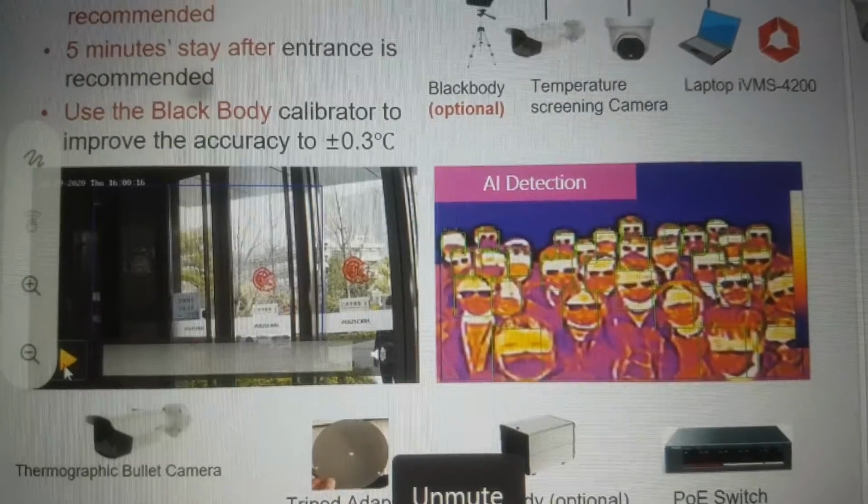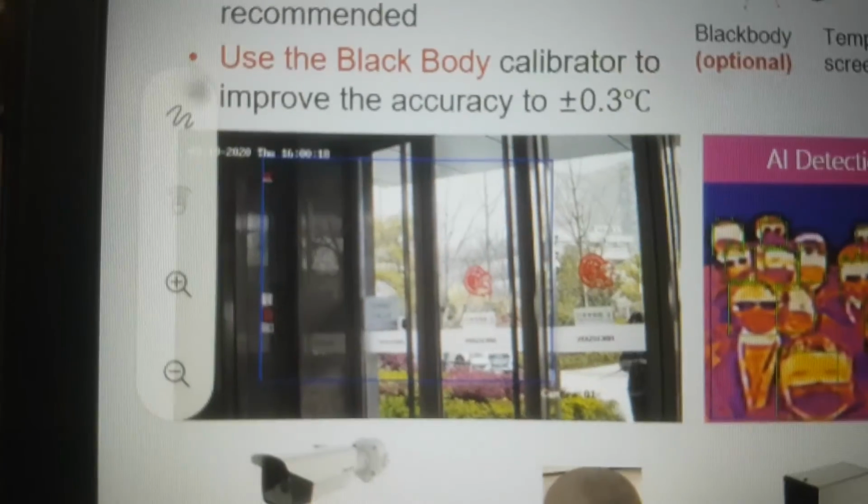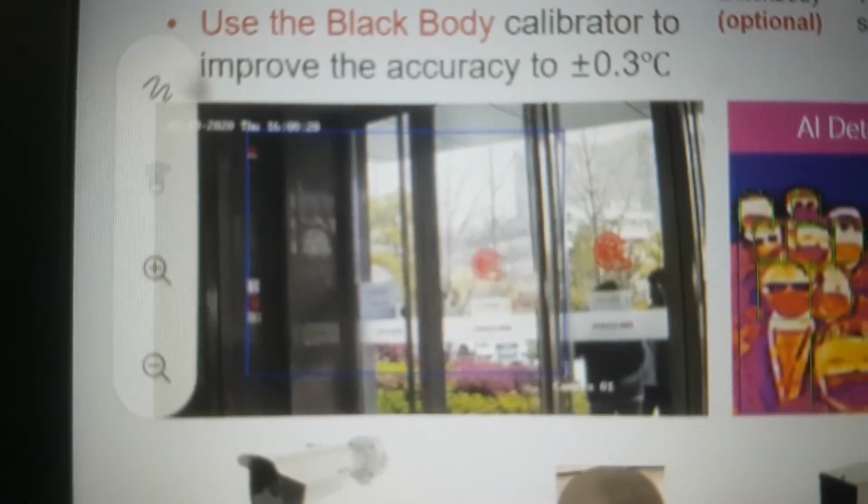I'll just show you a demo video of temperature screening.